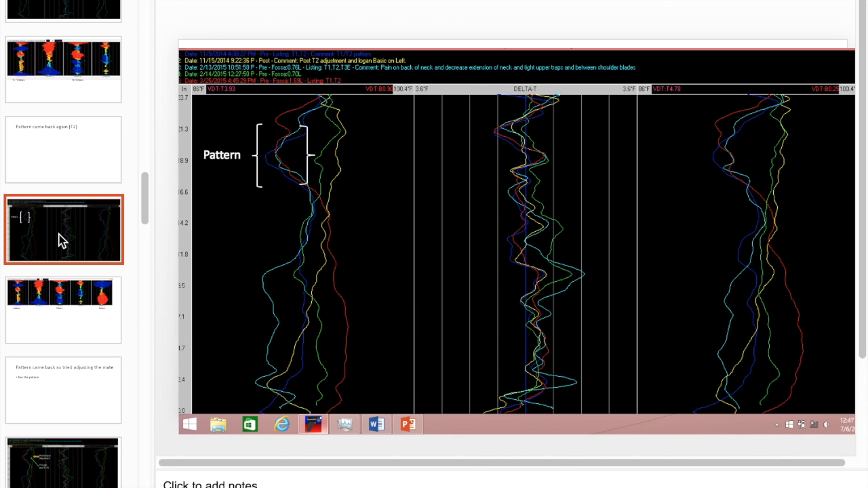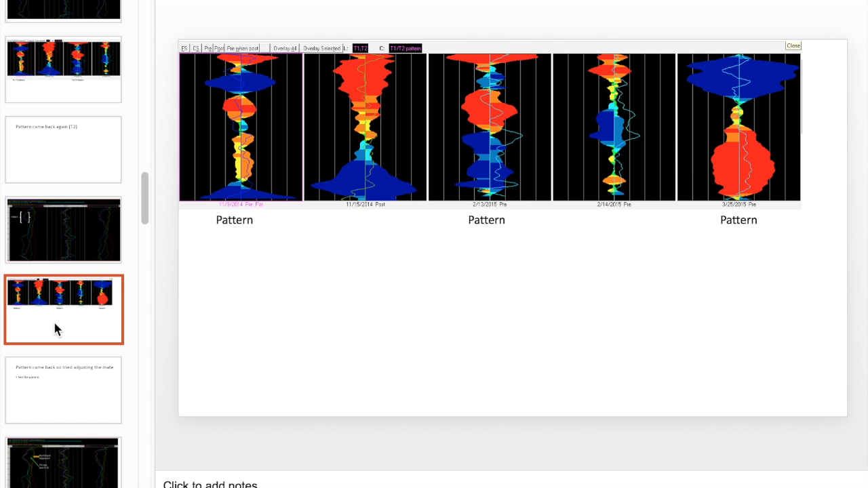Crazy. So there you go. So you see how the upper part is identical. And we know it can change because we adjusted it and it straightened out. So we know it can change. So it came back in pattern. So what do you do? You adjust when in pattern.